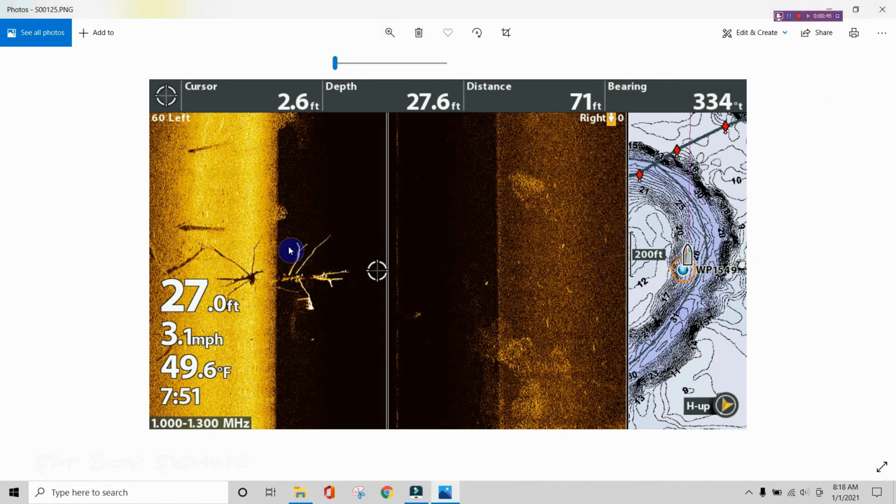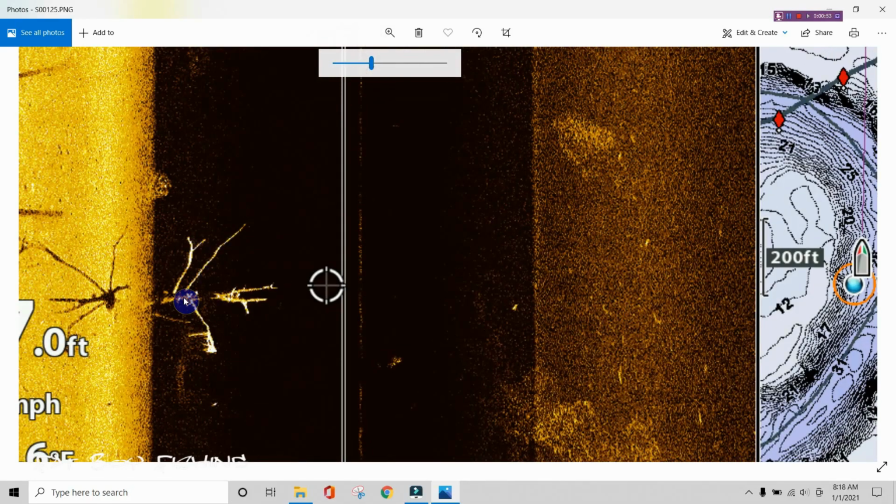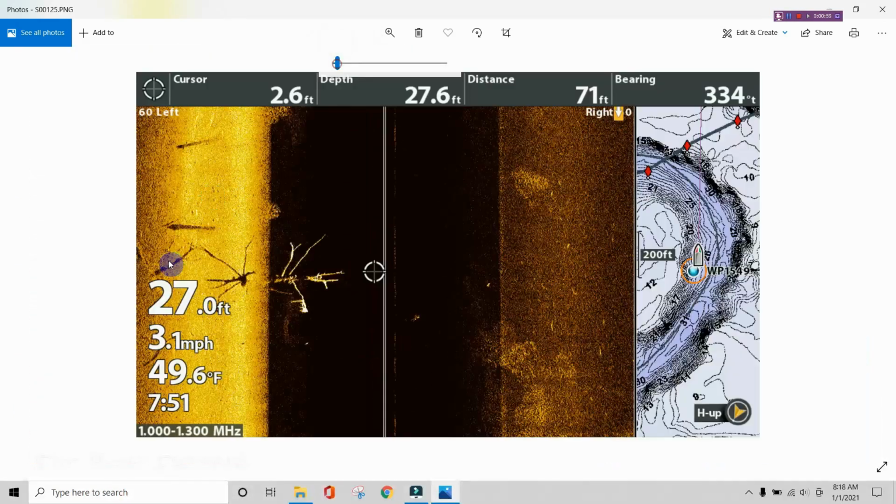You can see we side scan this tree here. You can see the few fish in here. Here's a few shadows here. We'll zoom in here a little bit so you can see a little bit better. But you can see those few fish there and the fish sitting here suspended in the top of this thing. This tree's in 27 foot, and those fish are 14, 15 foot range, somewhere in there. So let's go to a little footage here, and we'll catch a couple of them.